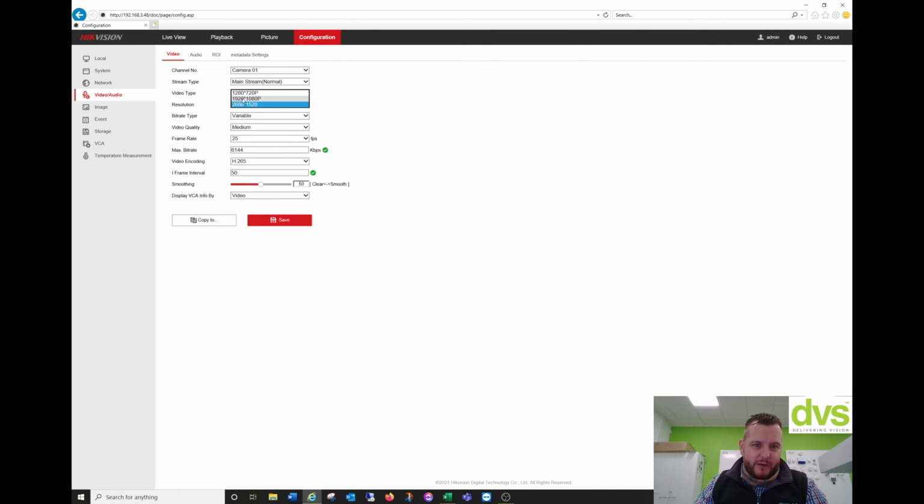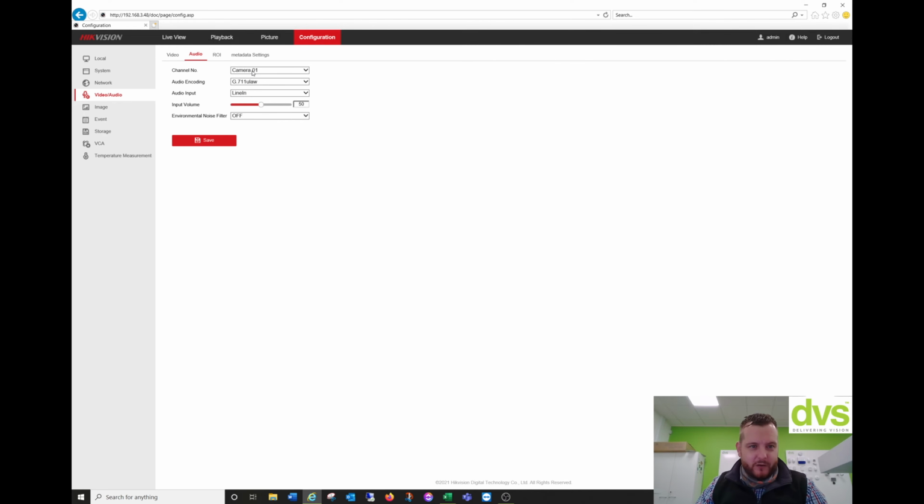If you don't want it at 4 megapixel, you can have it at 1080p or 720p and adjust the frame rate accordingly. Now it does have an audio input on the camera, so you can connect a line in, or a microphone if you want to connect one for external sound monitoring. Fine. Regions of interest, metadata settings.